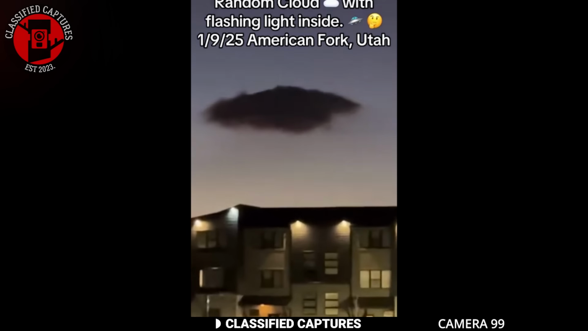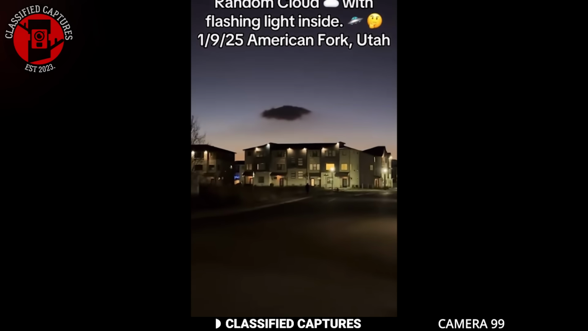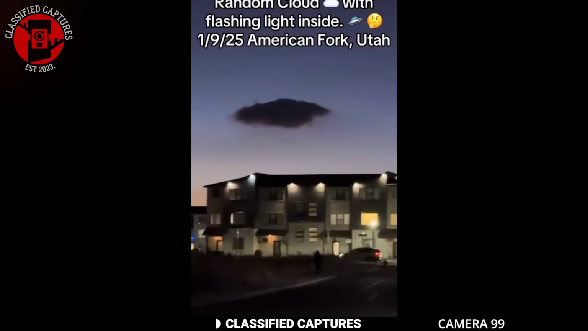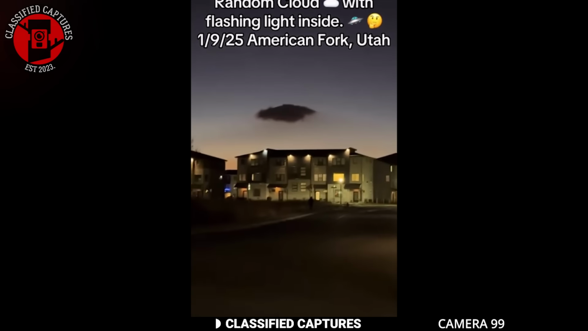This intriguing footage comes from a man in Utah who noticed an unusual cloud in the evening sky just across the street. At first glance, it appeared to be just another cloud, but upon closer inspection, its shape looked eerily similar to a saucer. What made it even stranger were the flickering lights emanating from the cloud. Oddly enough, this was the only cloud in the area at the time.